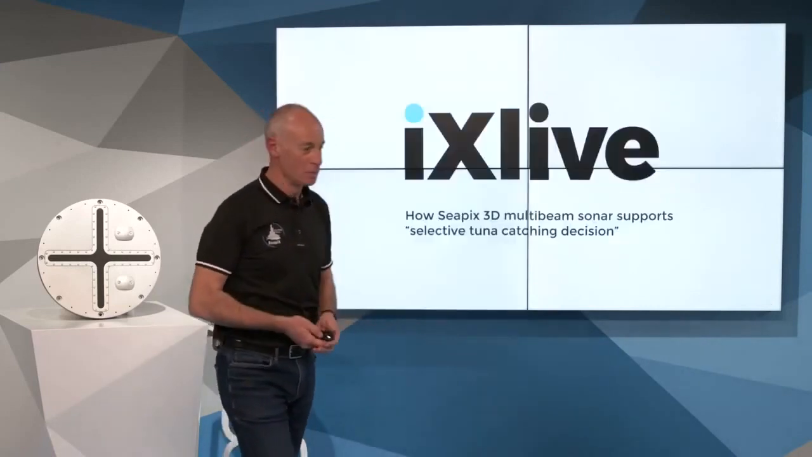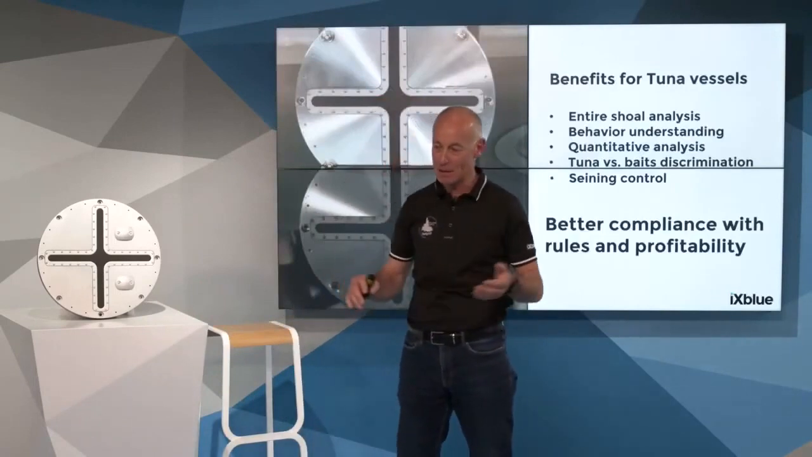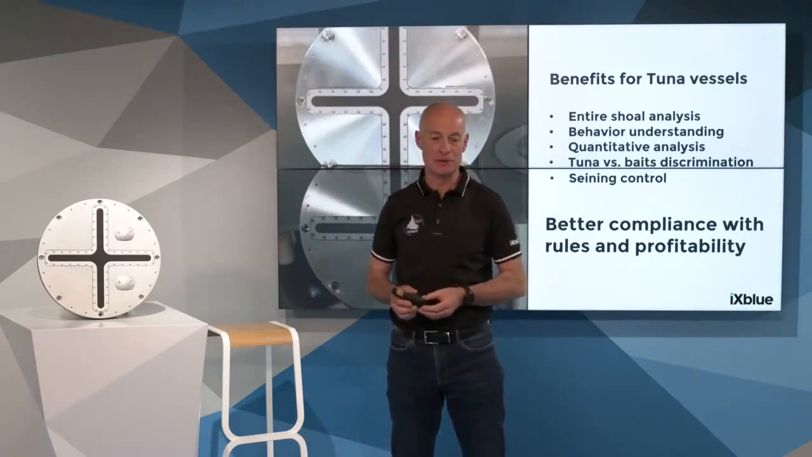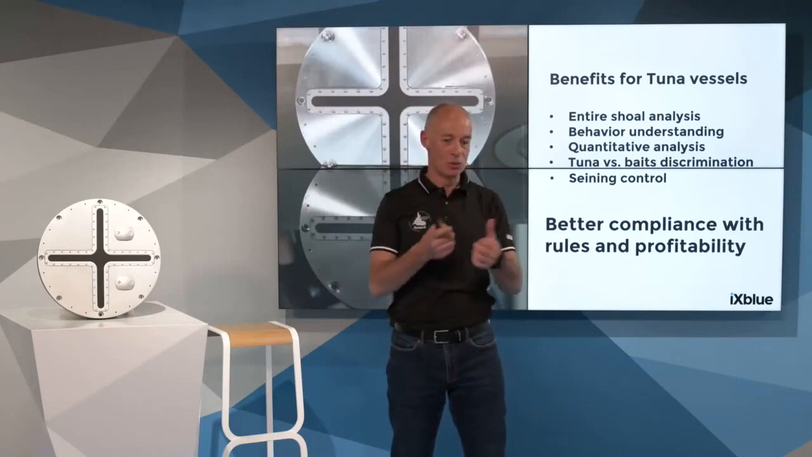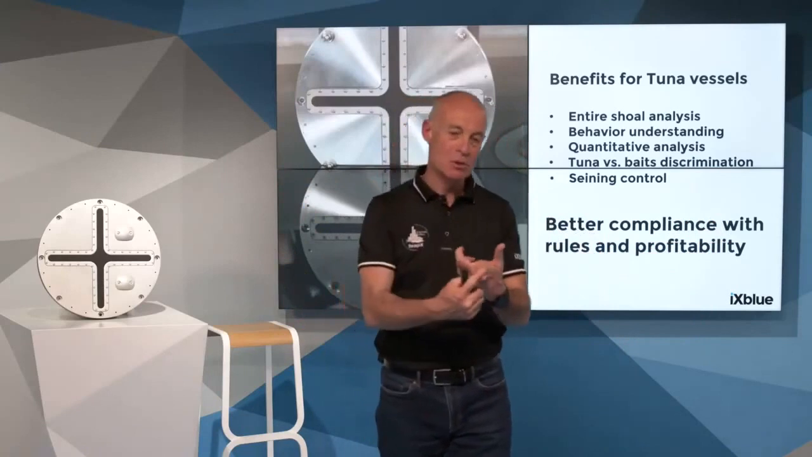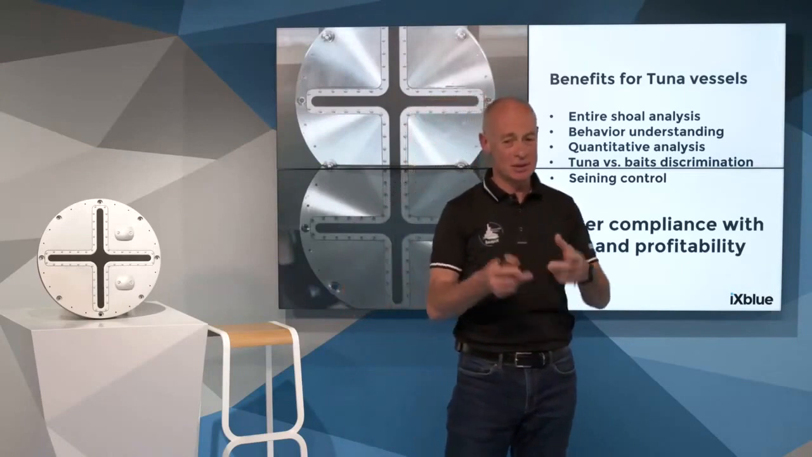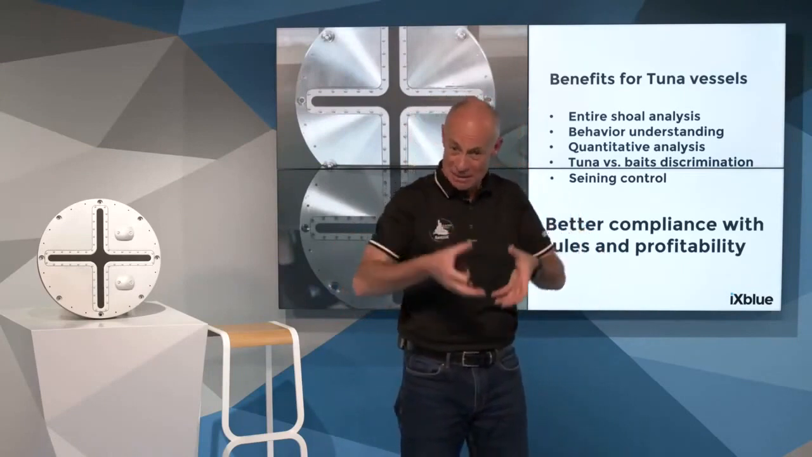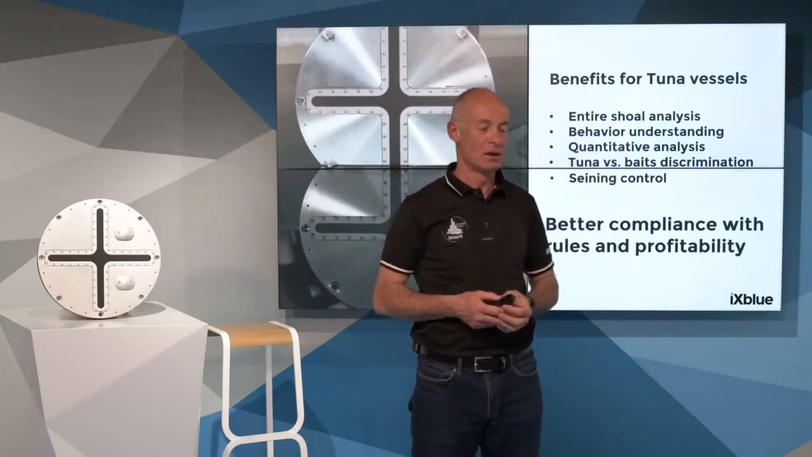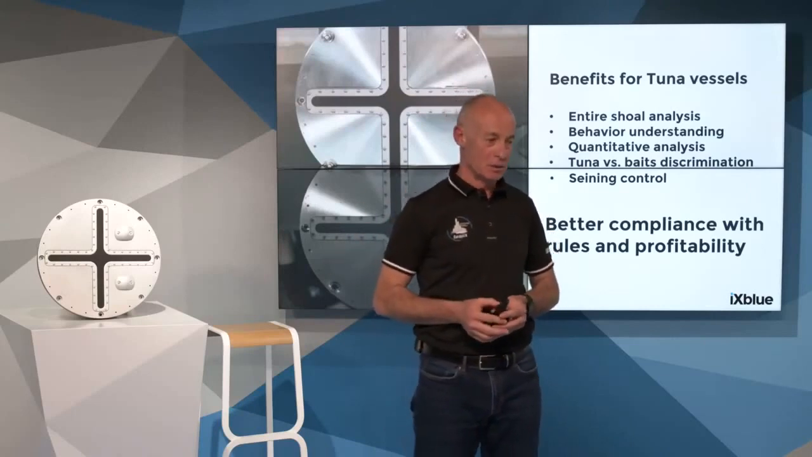To conclude, and to not be too long, I would like to conclude by telling you Seapix is really capable of improving the understanding of the shoal. Two main values: volume, full volume around the boat, and high resolution, that's unparalleled resolution on the market. We are talking about a 0.6 cubic meter 3D pixel instead of 8 cubic meters. It's a huge difference in terms of measurement quality and capability to distinguish fish. That's a very important point.